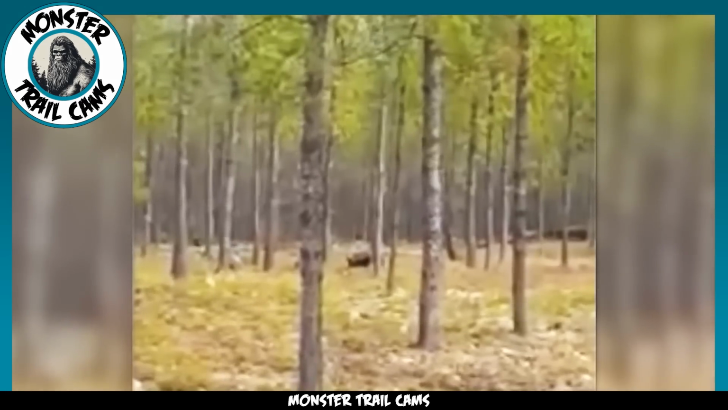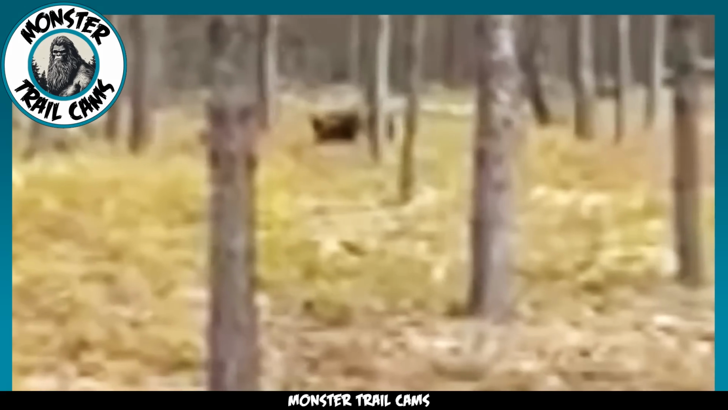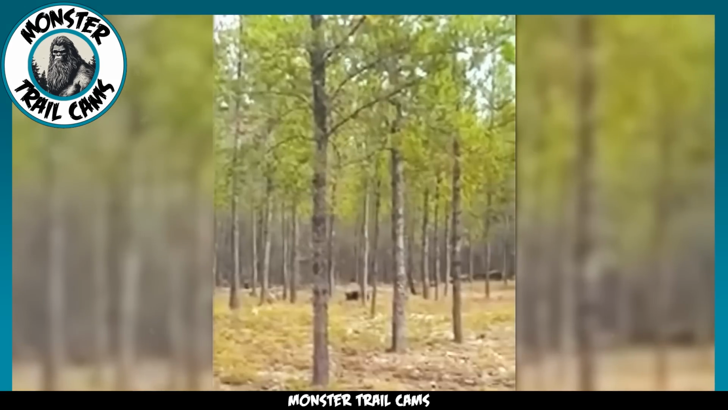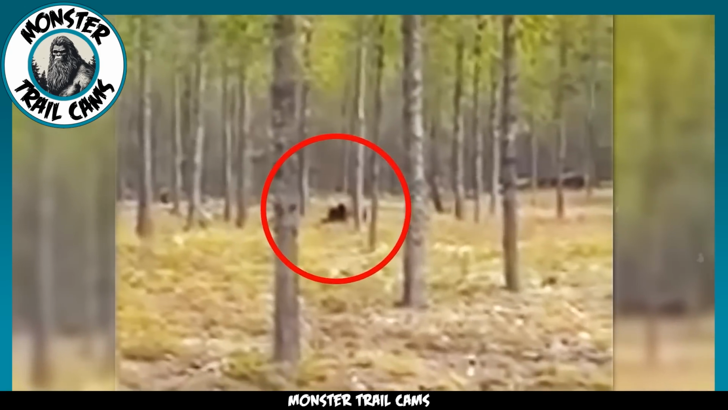This man out hiking with his dog is unknowingly in for the surprise of his life, as well as a reminder of just how terrifying the world's apex predators can be. Focus on the black form in the center of the screen.